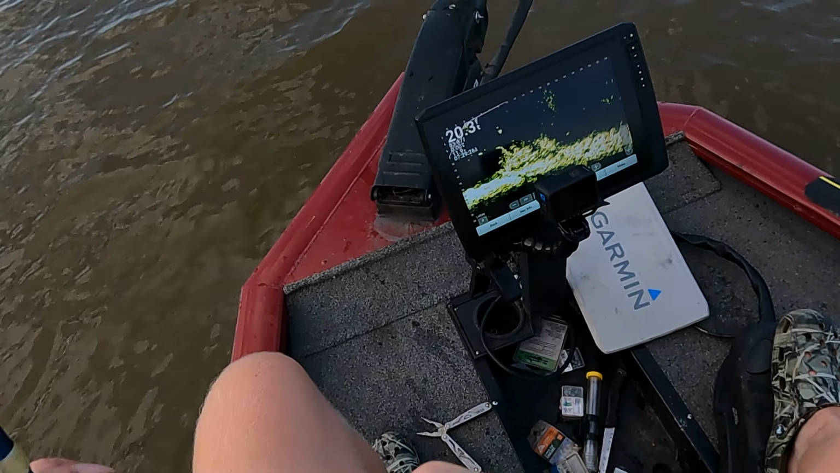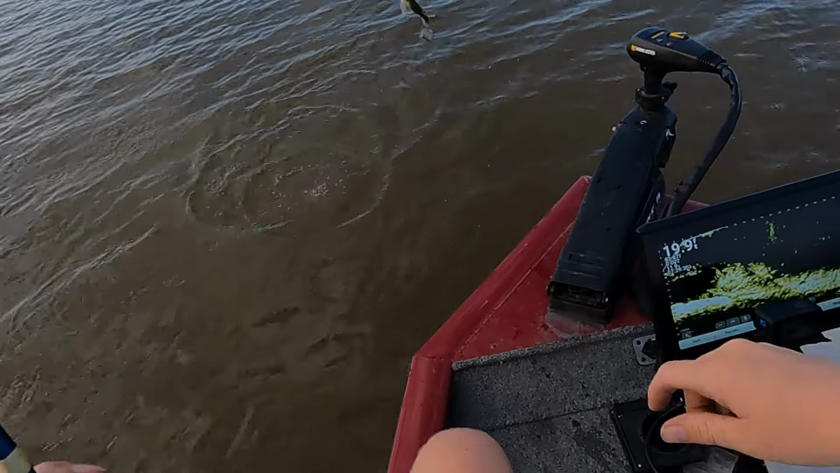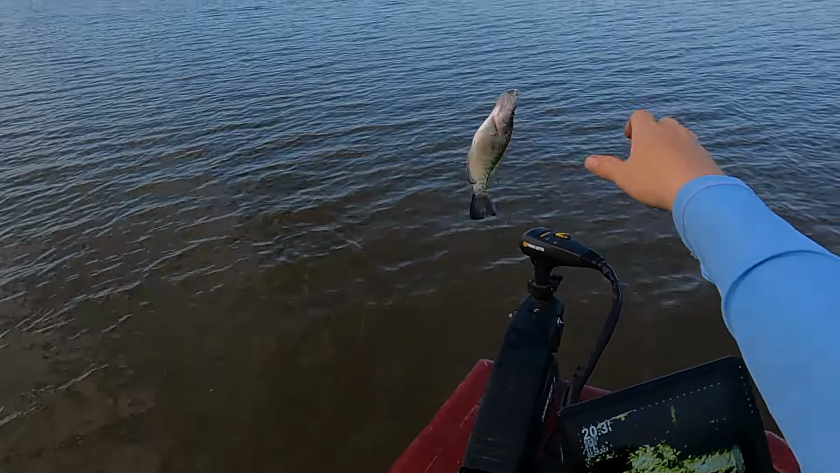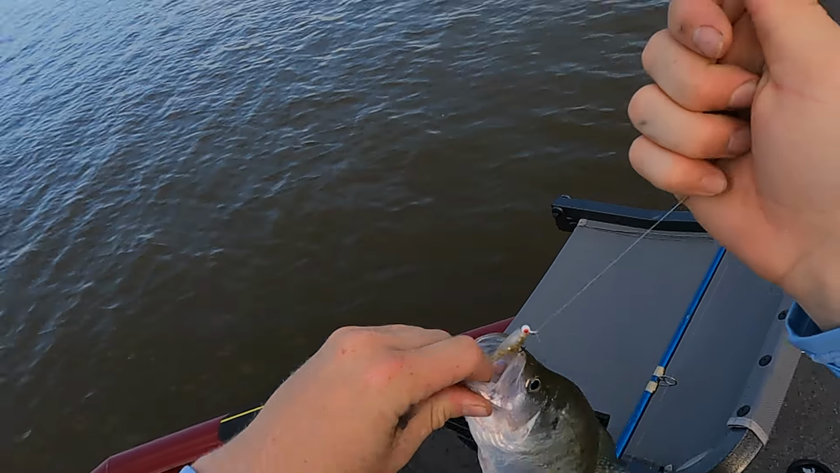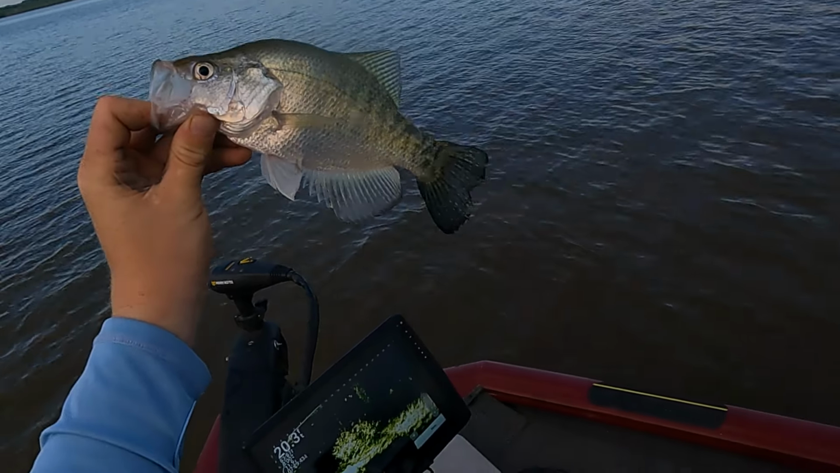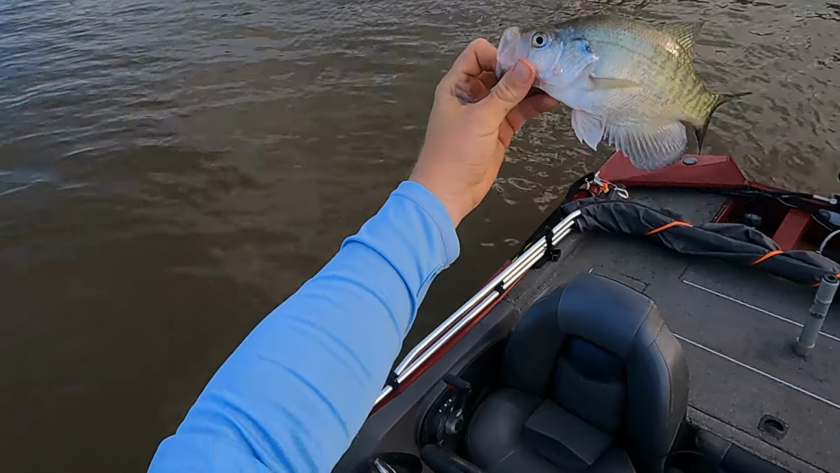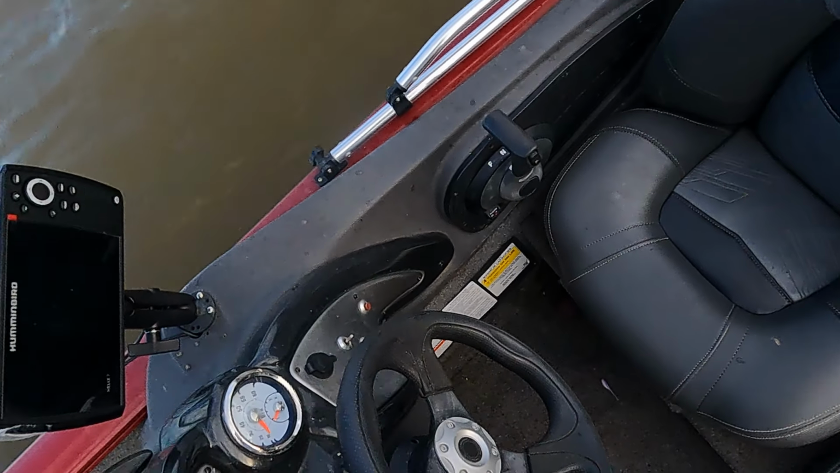Got another one. Another little keeper. Well, I didn't get that one on camera, but got him in person. Finally. That goes to show right there: switch it up, find something that works. 2 different jig heads in 3 different colors, and I finally found something that works. So switch it up.